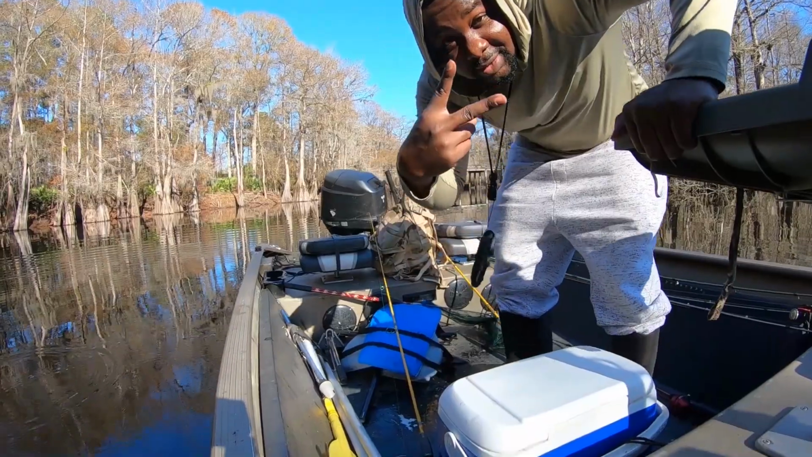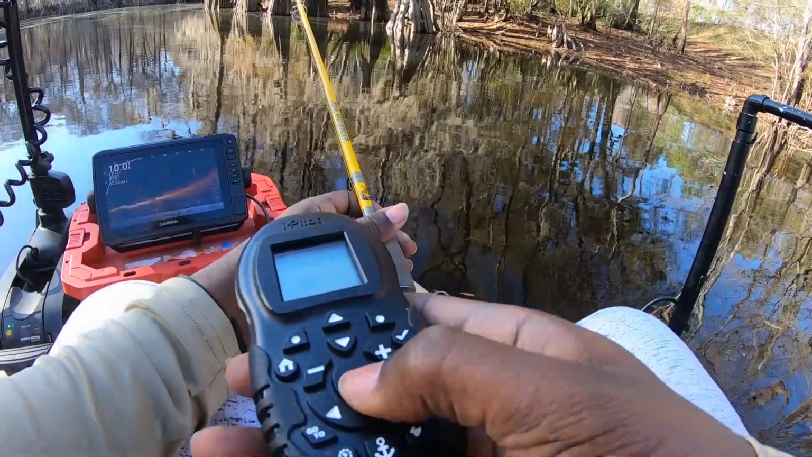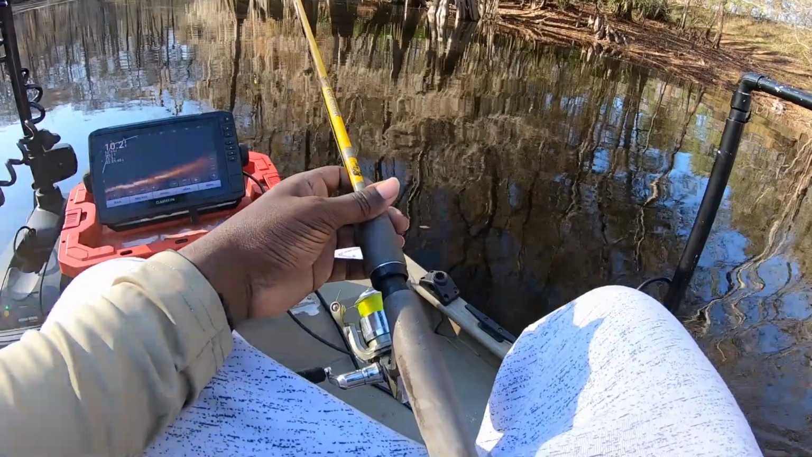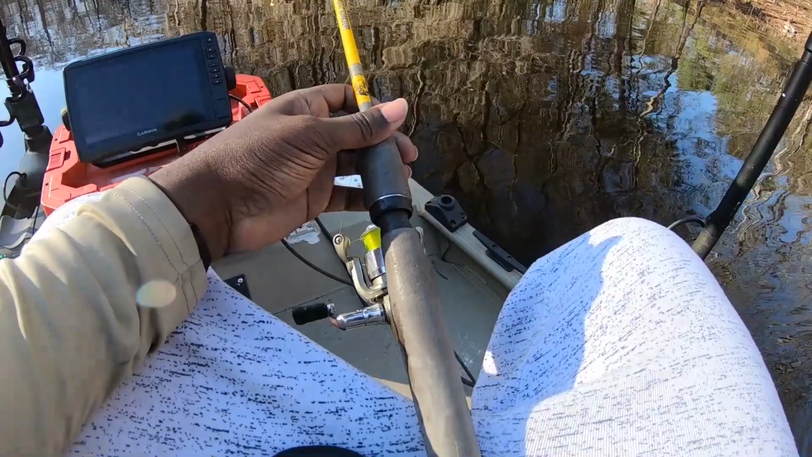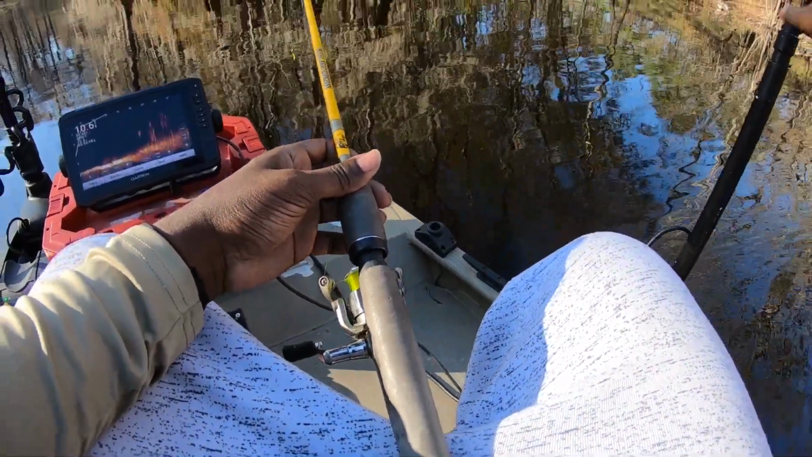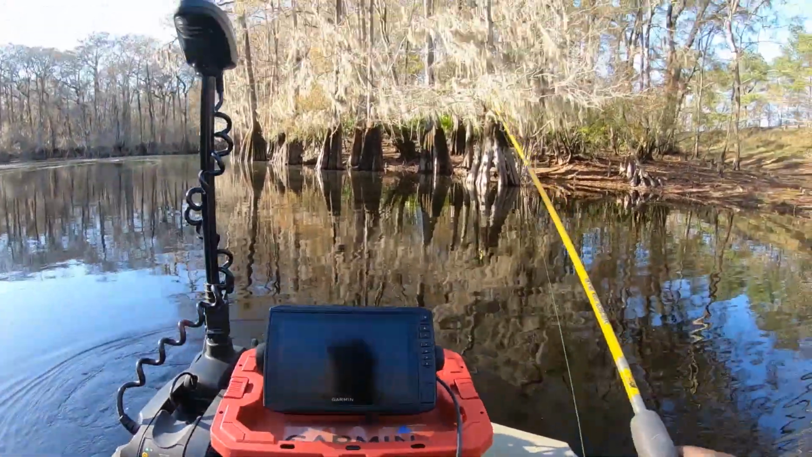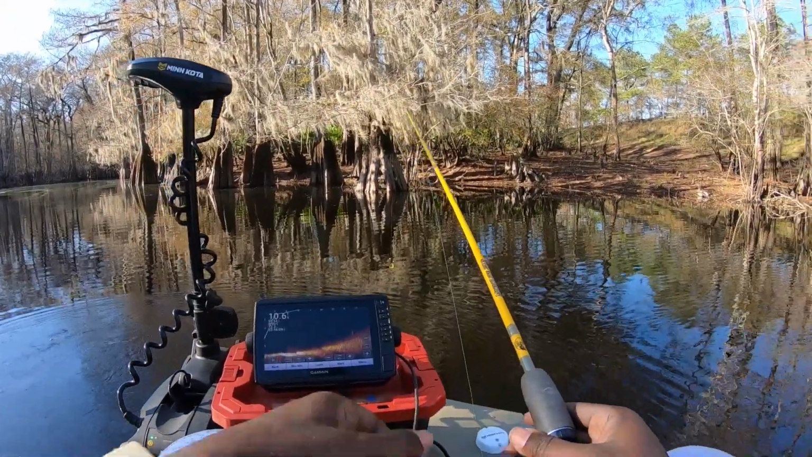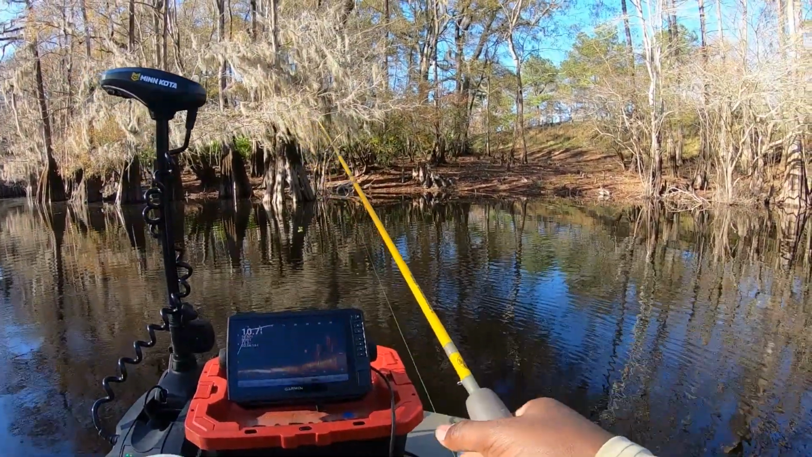Crappie Fishing TV. Y'all already know what it is, man. Let's go ahead and anchor right here. Alright, so it looks to be like a mess of fish. I don't know if y'all can see that. So let me see what's cracking over here, man. Might have to put it on a bobber for that, man. But we'll see.